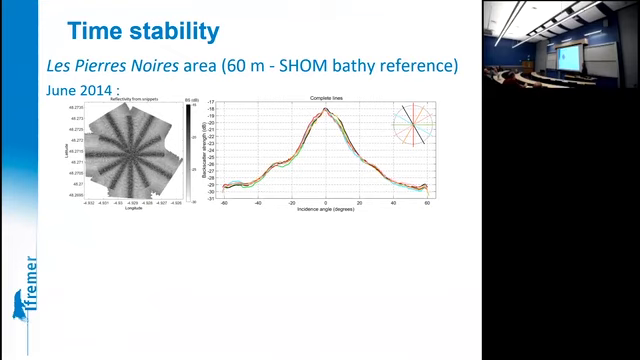Even more scary. This one was measured on another supposed reference area, Les Pierres Noires, that's outside the Bay of Brest, 60-meter depth. And this still used to be a SHOM reference area for bathymetry. We went there in June 2014, and we got this. Very nice results. So, well, we thought that Pierres Noires would reasonably become a backscatter reference area as well, since it was already a bathymetry one.